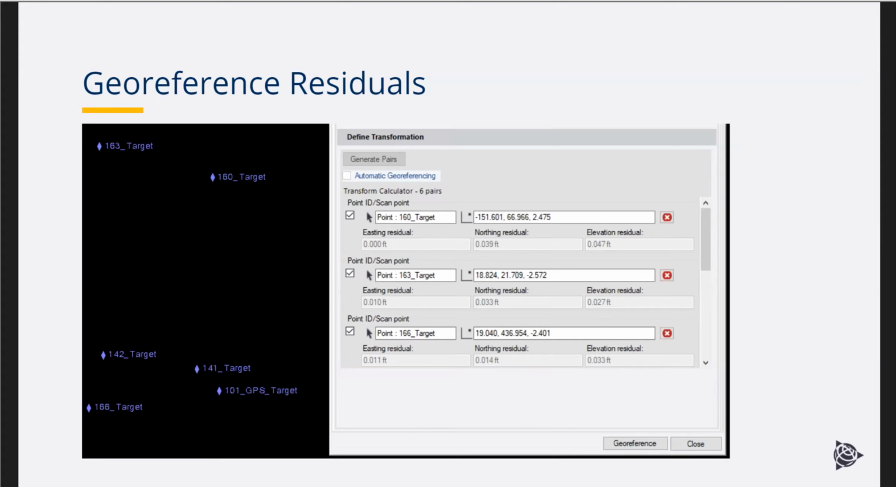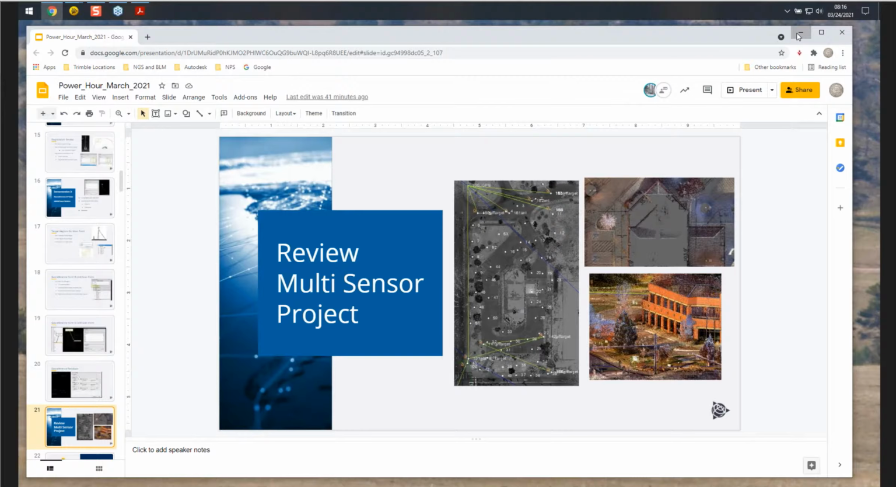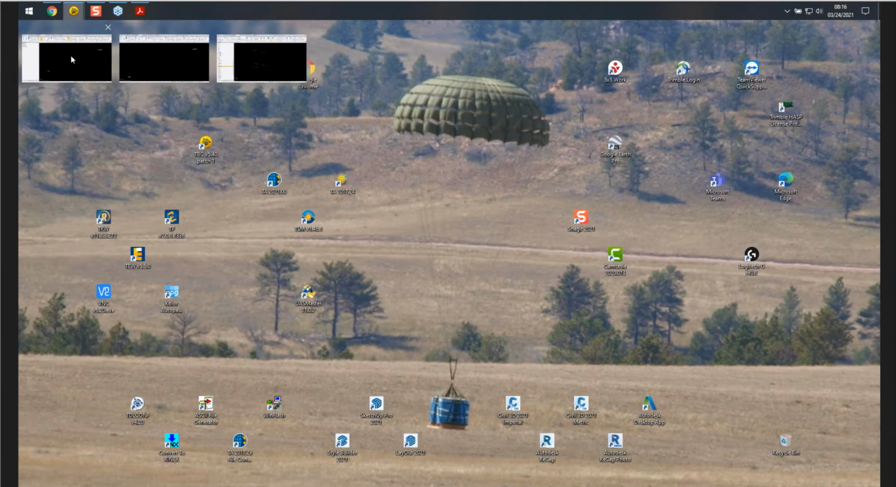And then following, we go through this process. Here are our 6 targets. We have them paired, and we see the residuals as well, and then we'll hit that georeference button in the demonstration. And then finally, we'll review the completed multi-sensor project with some background PDFs and show the complete process. All right, so now we'll step into the first TBC project.